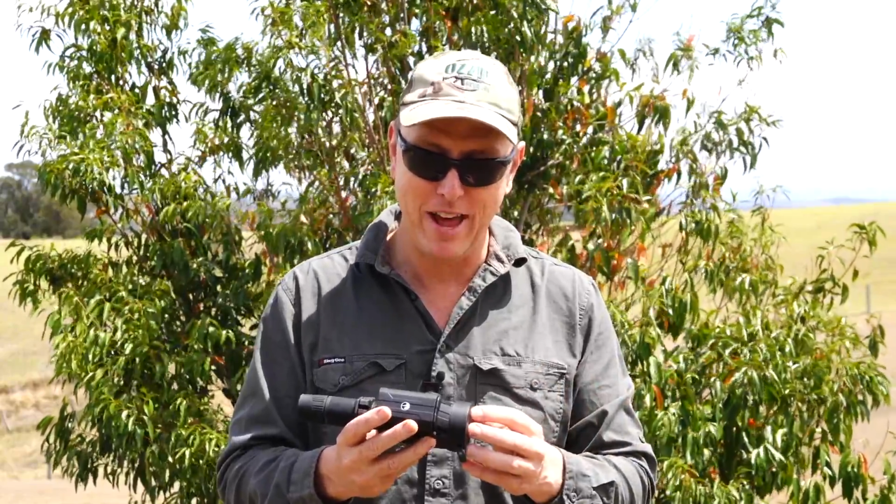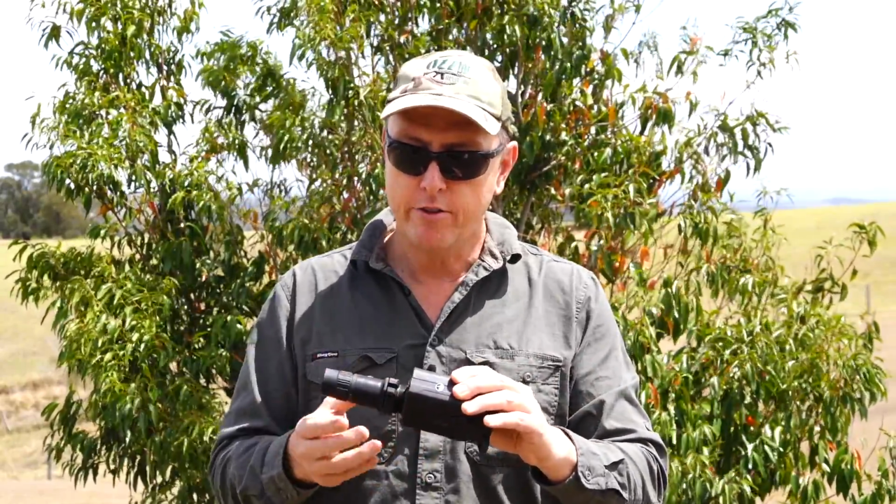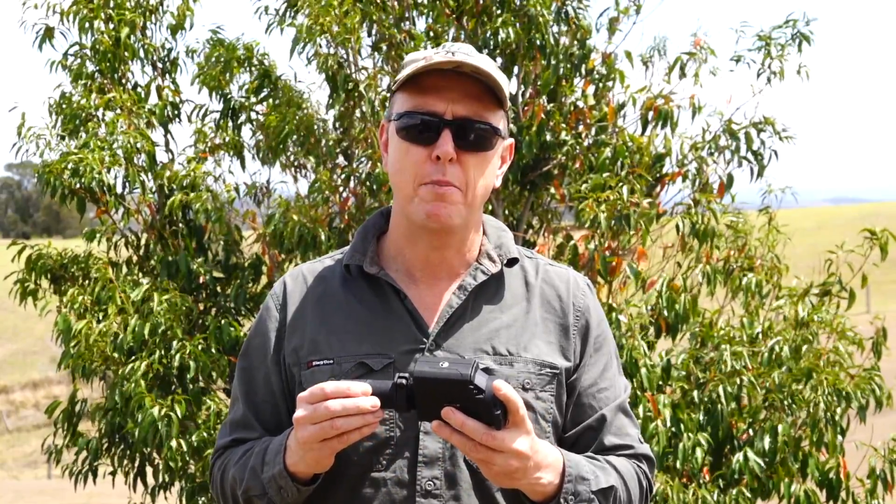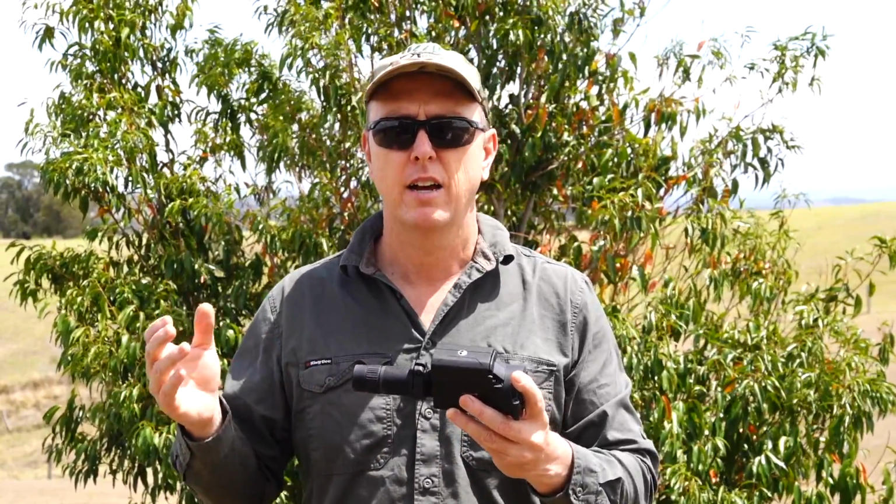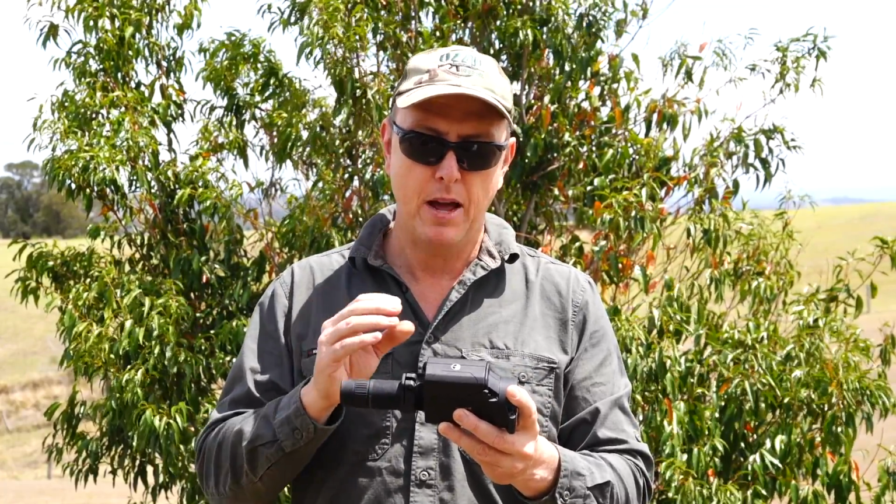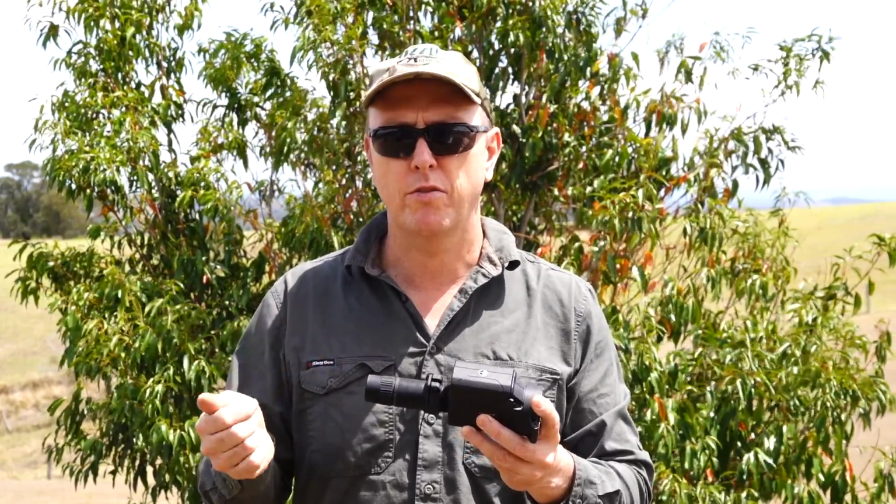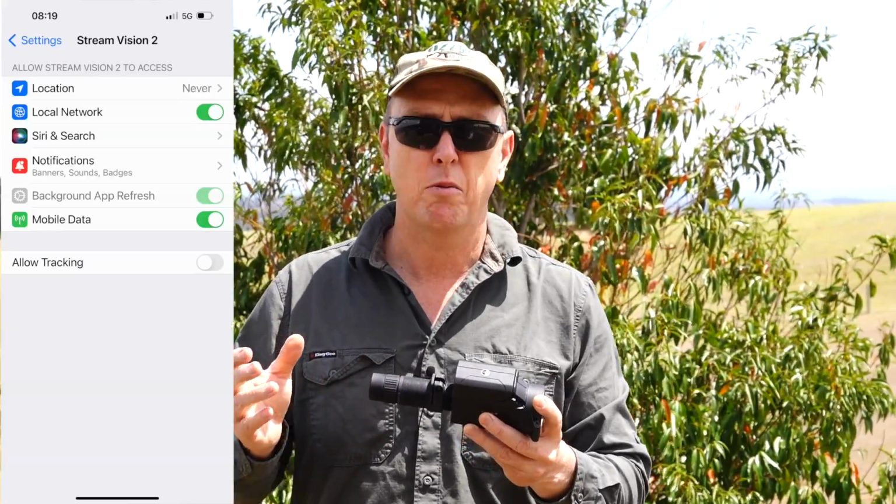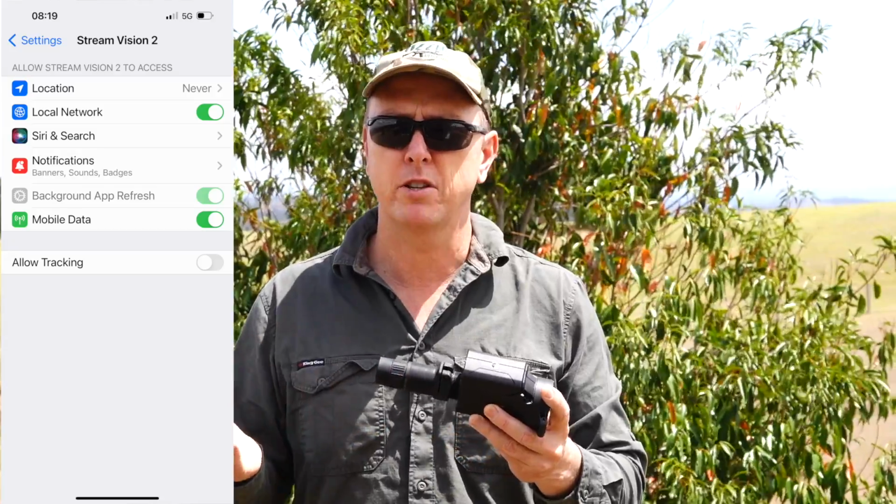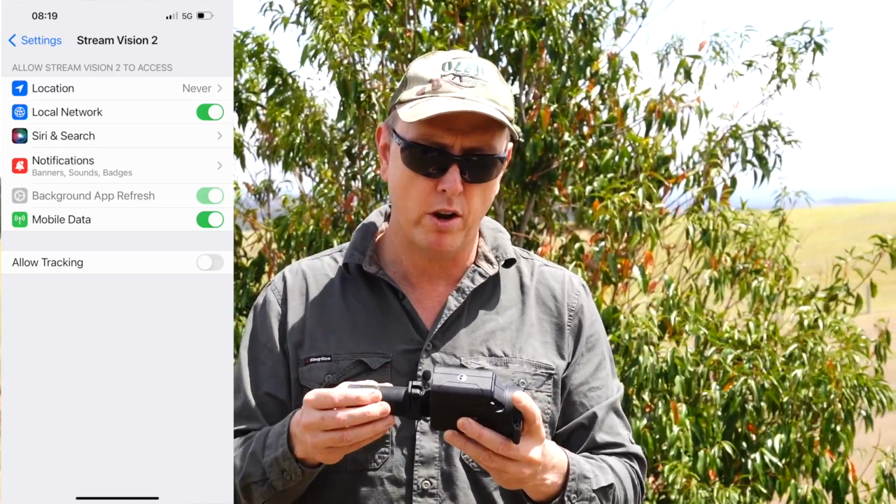I really believe that. As for any issues that I've had, I cannot get the Streamvision 2 app to work. I got a little bit of a hack from the distributor here about how to make it work, and you've got to turn off the refresh on the app. Well, straight away it's ghosted out. I can't turn it off on the app. The option isn't available no matter what I do.